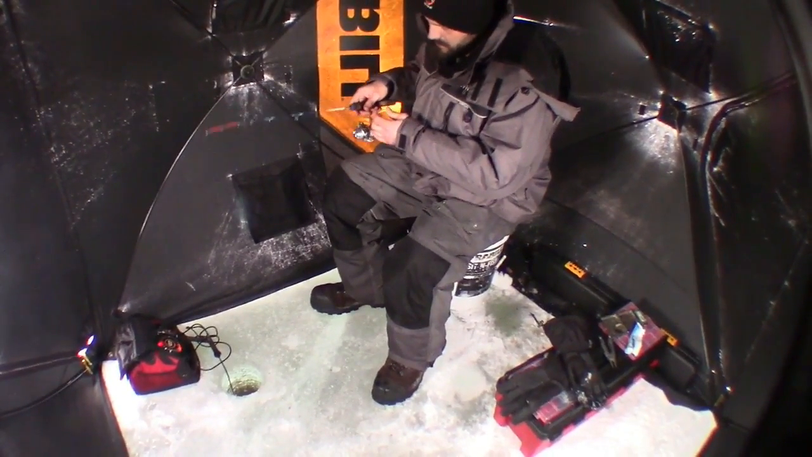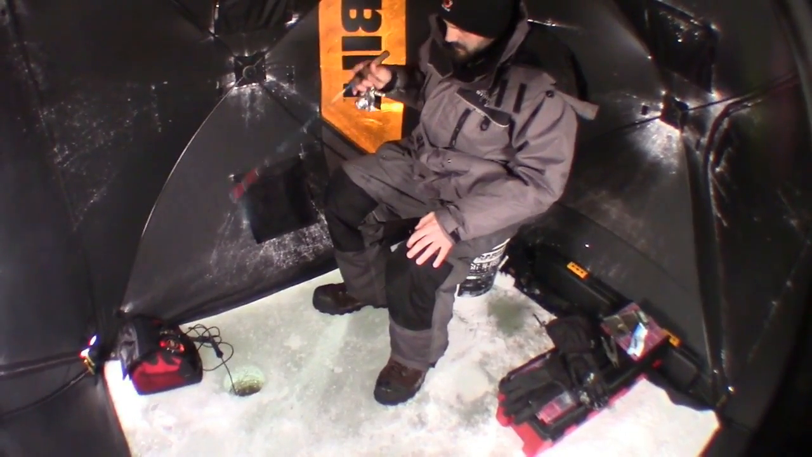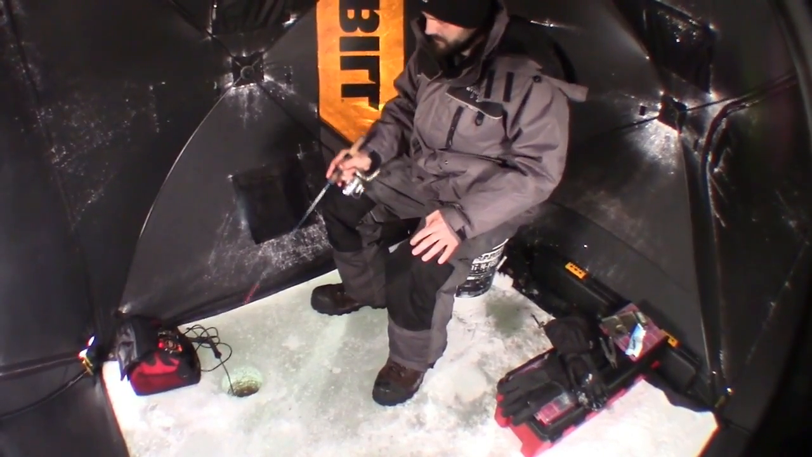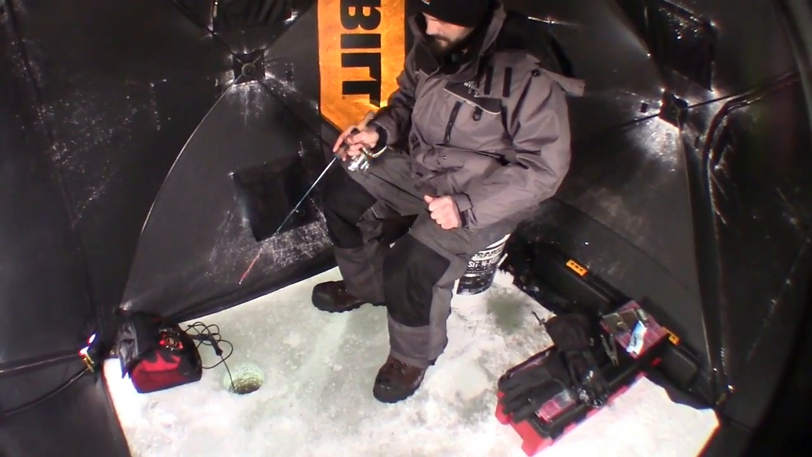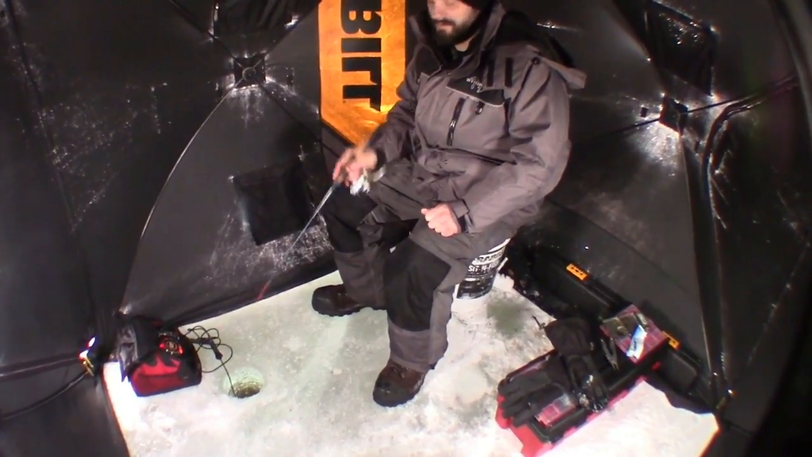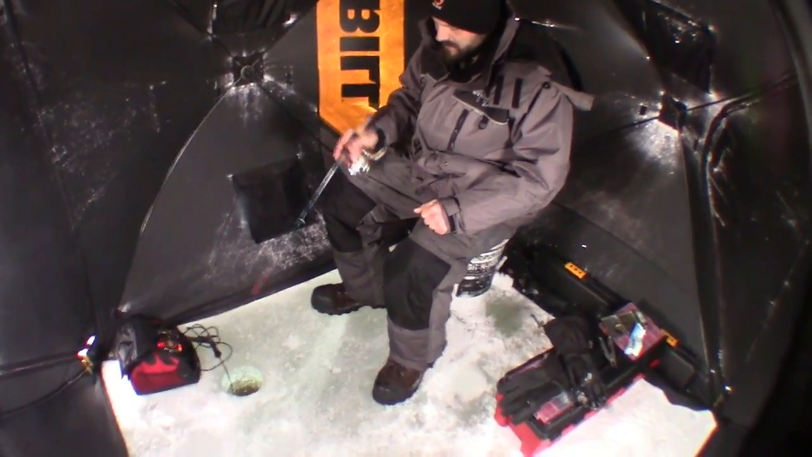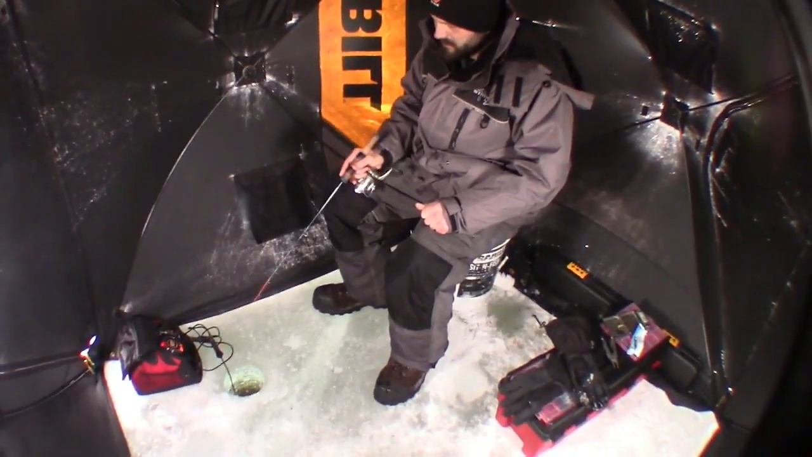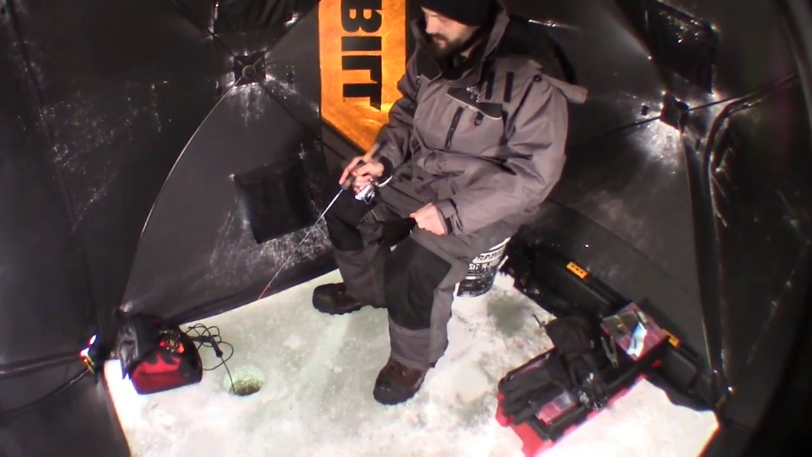They just weren't coming after the ripping rack again, so back to the lightweight stuff now. I mean, sometimes you just gotta switch it up. I was getting them to come after that, and then they just kind of shut off. They were down there, but they wouldn't come up after that ripping rack. Throw back a tungsten, they come right up and slam it.